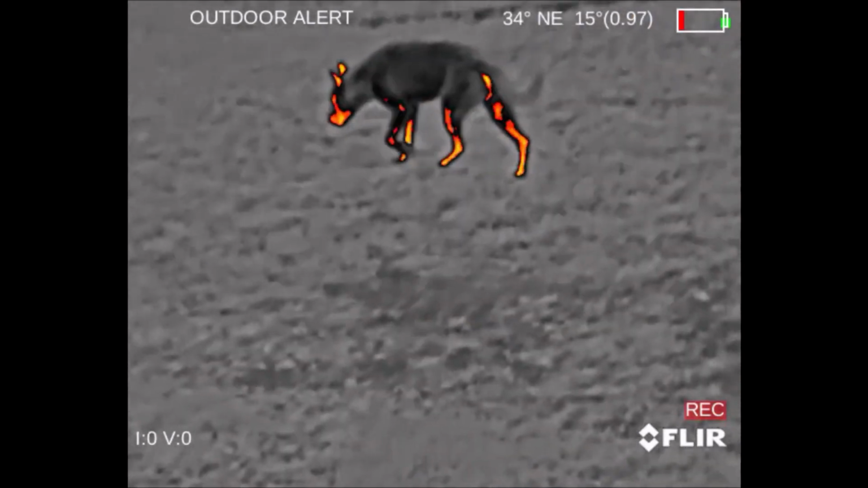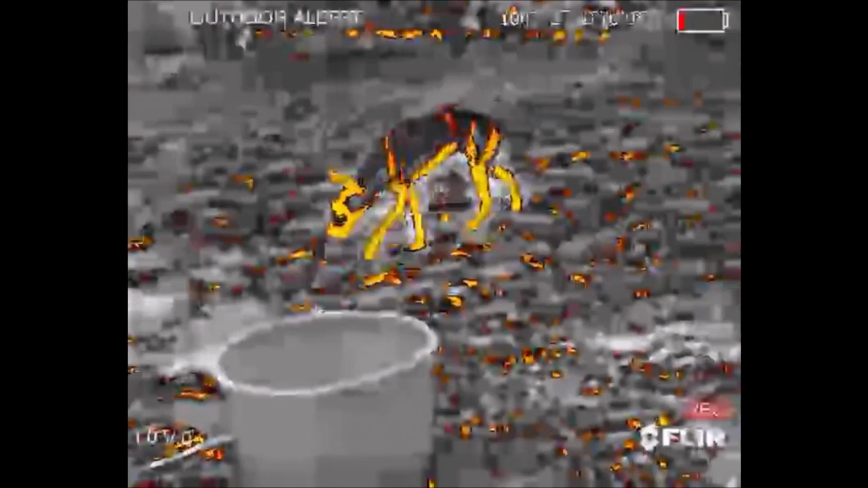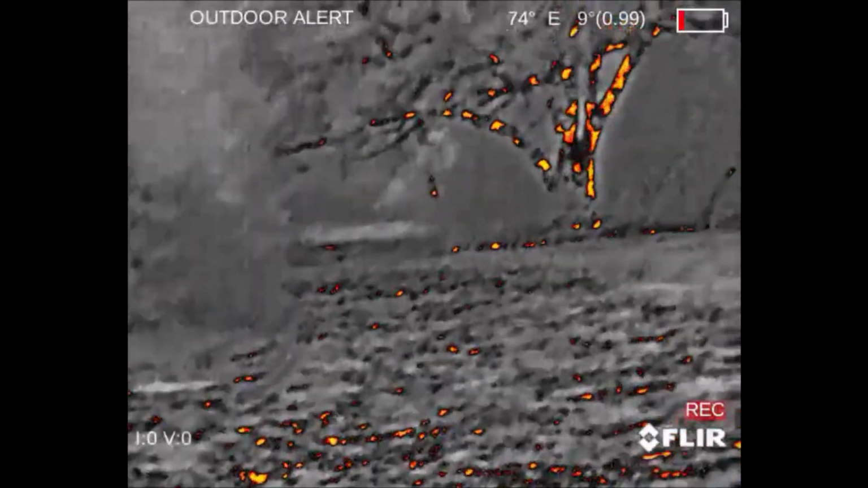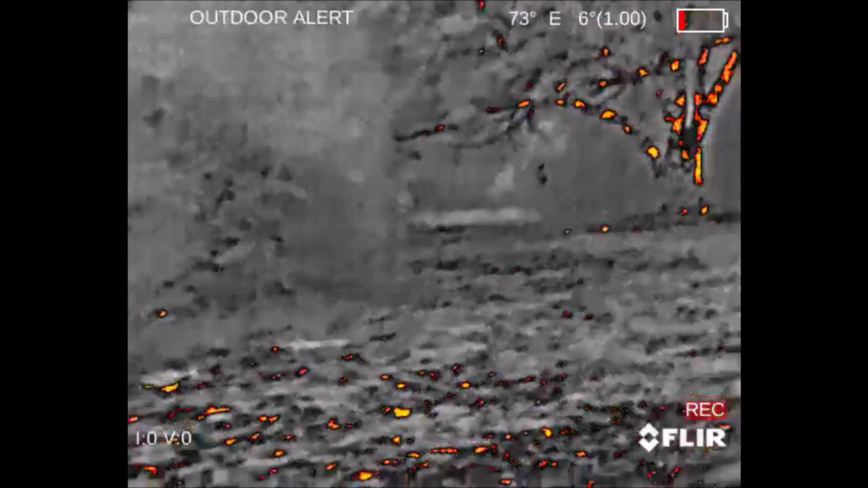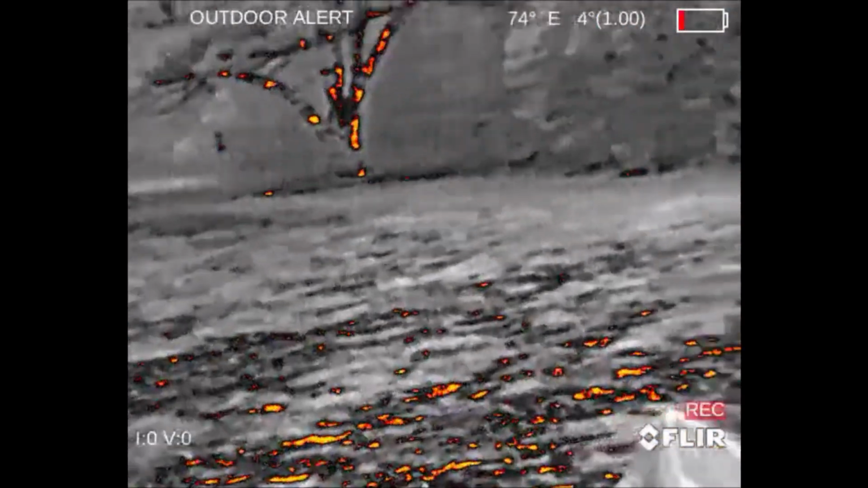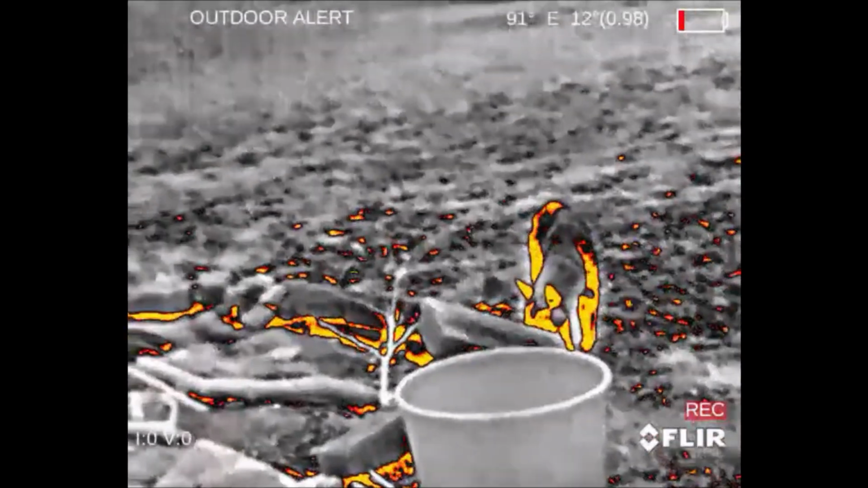But here's a hand, and when you're on the outdoor alert setting, whenever you get something just right hot in it, it'll pop up in this neat little outline for you there. You can see the FLIR auto-adjusted itself to the current temperature settings, and it'll do this a little bit to try to give you the best, most enhanced picture. But this gives you the idea of what I'm talking about, where if you're scanning and it's set for the animal or animals that you're looking for, it'll pop them up there for you.